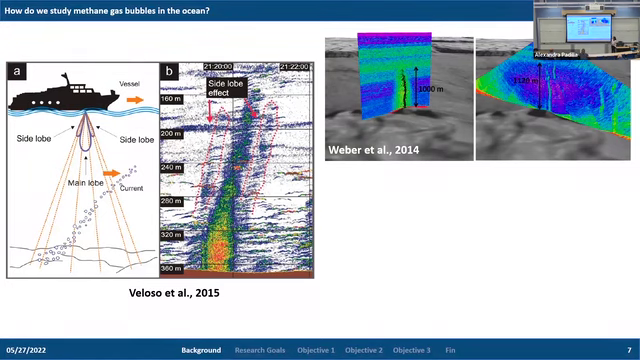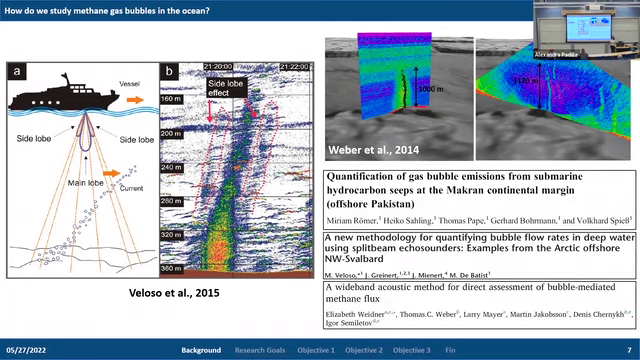But we've also used acoustic systems to invert for gas flux estimates using common acoustic conversion techniques. And these acoustic conversion techniques rely on analytical scattering models that tell us information about the bubble itself, and then we can invert for bubble size or volume.